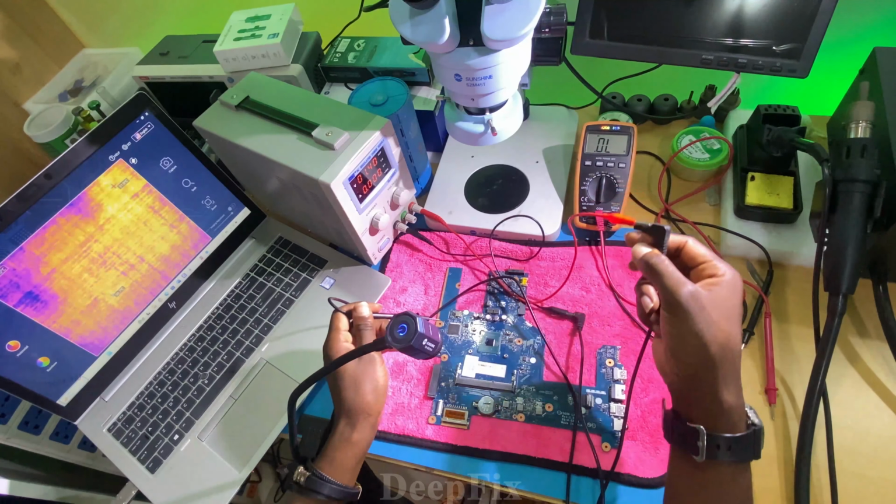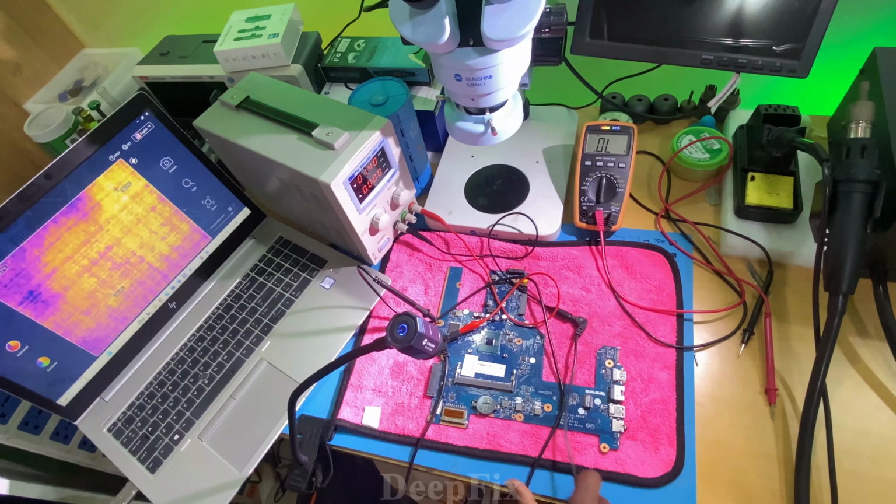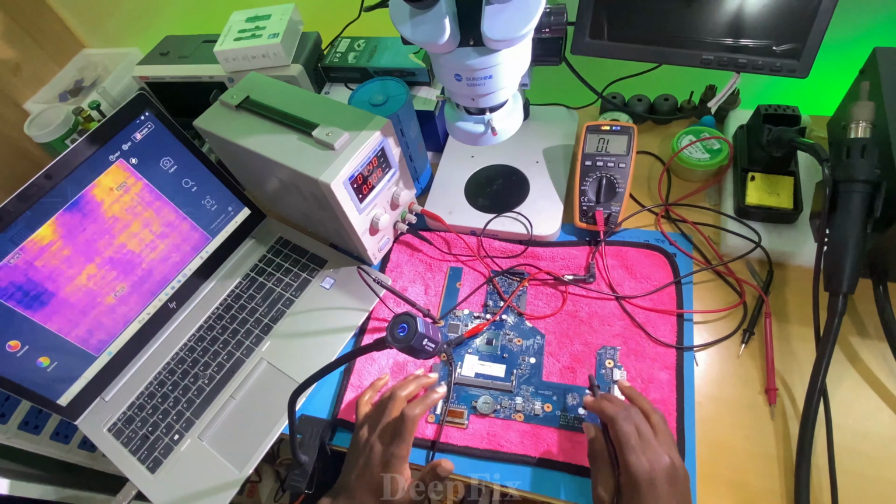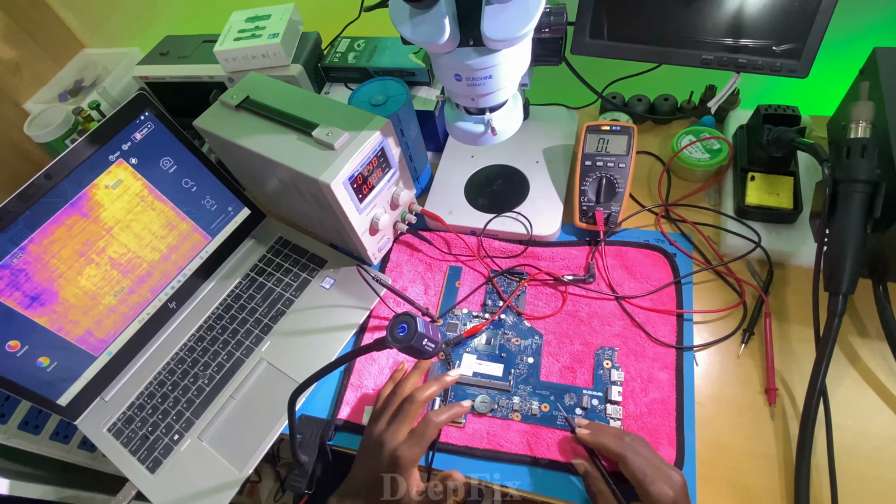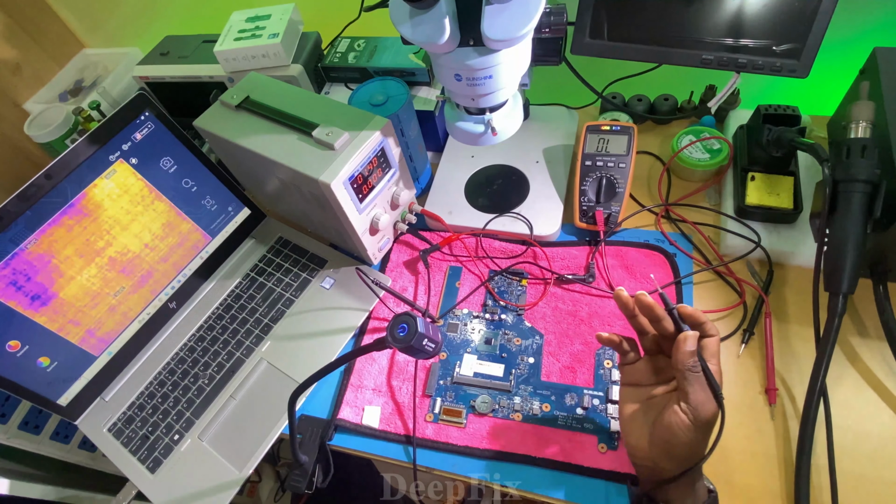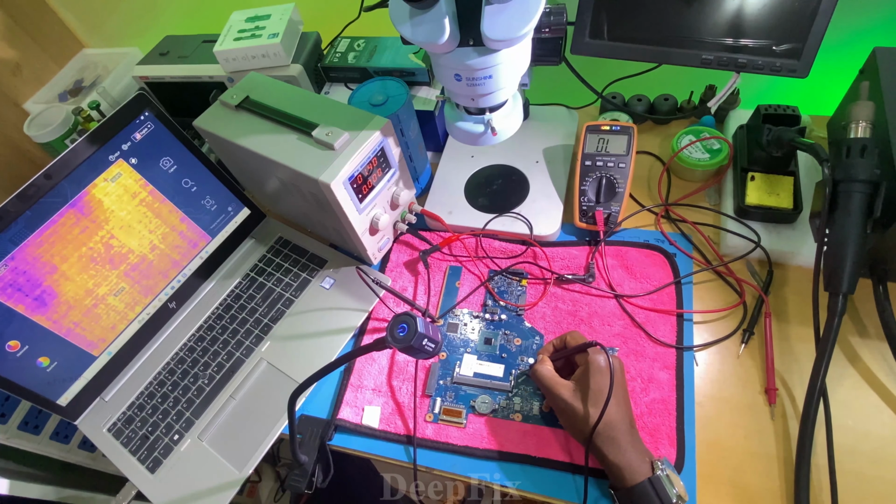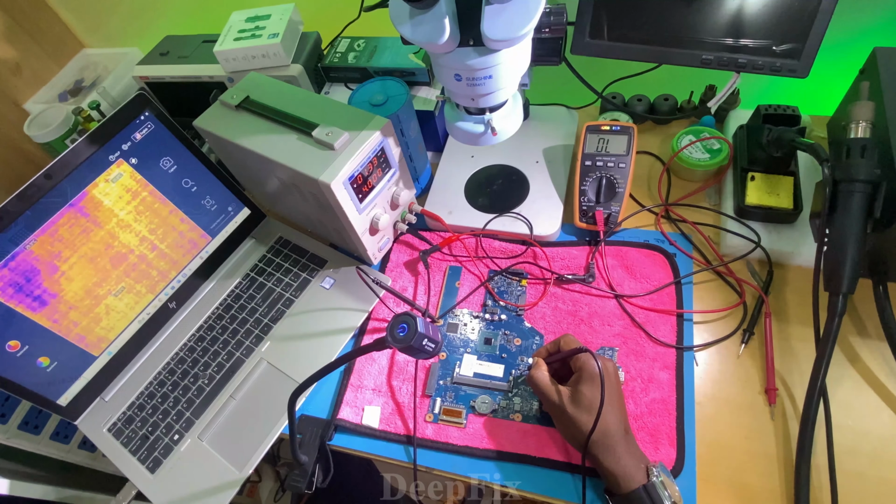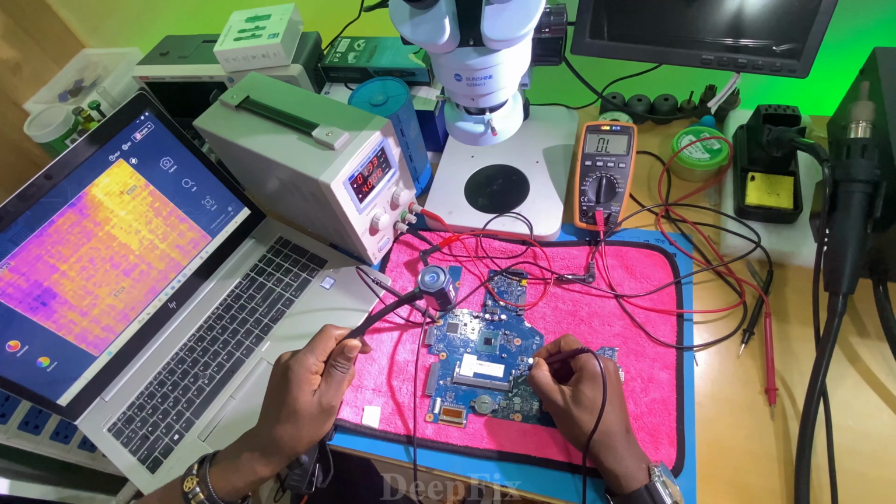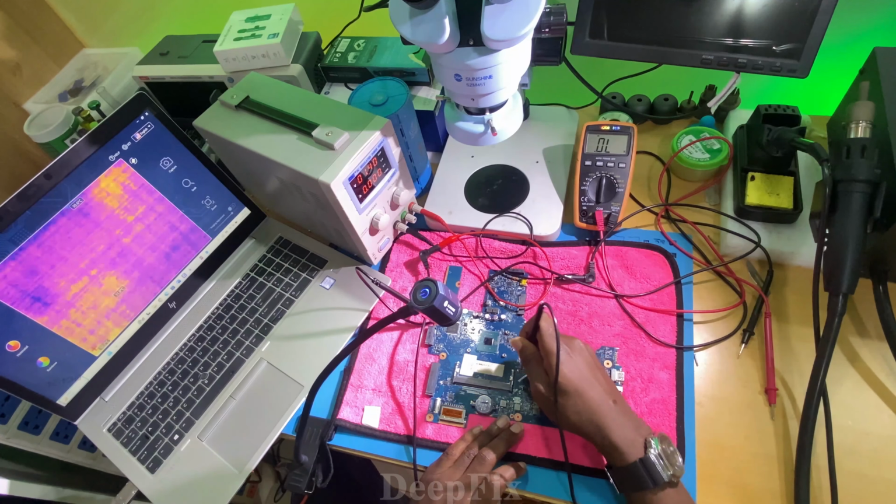This is our ground. Place it anywhere. And this is our plus. So we found this capacitor is the one which is shorted, injecting the voltage to the component which has been showing the short. Here. I think this is the ground.